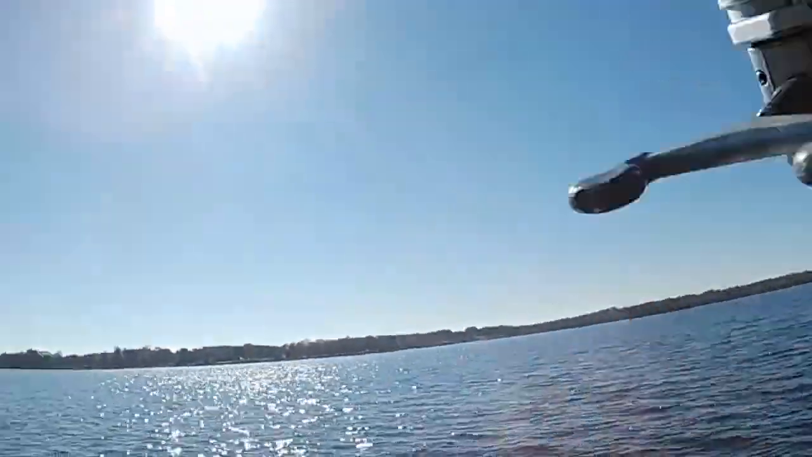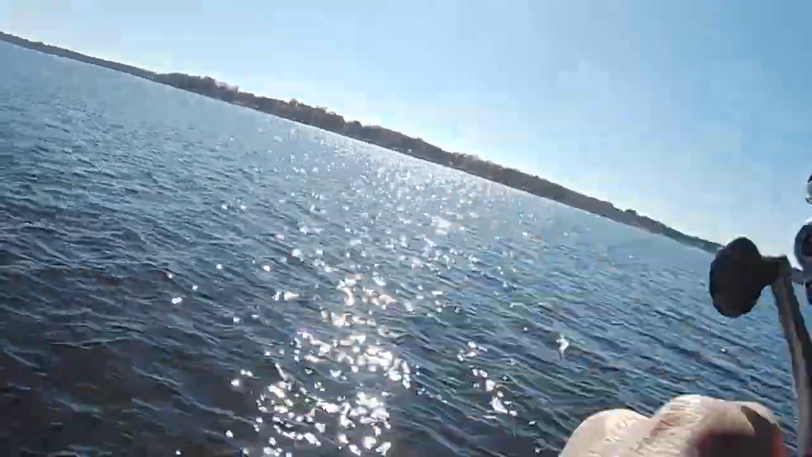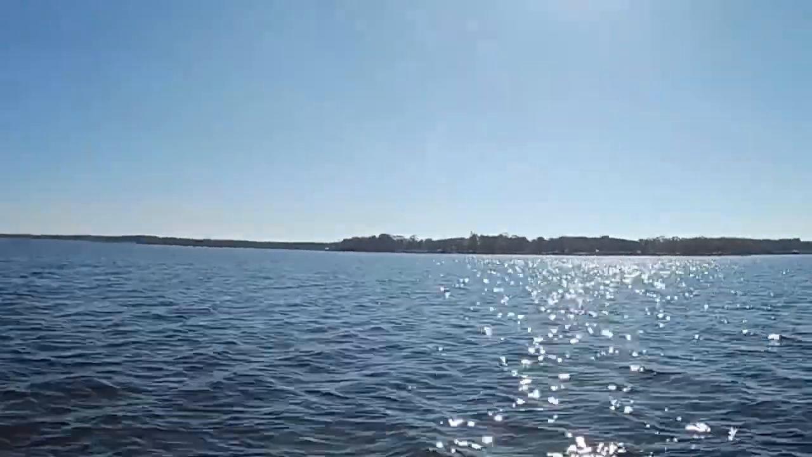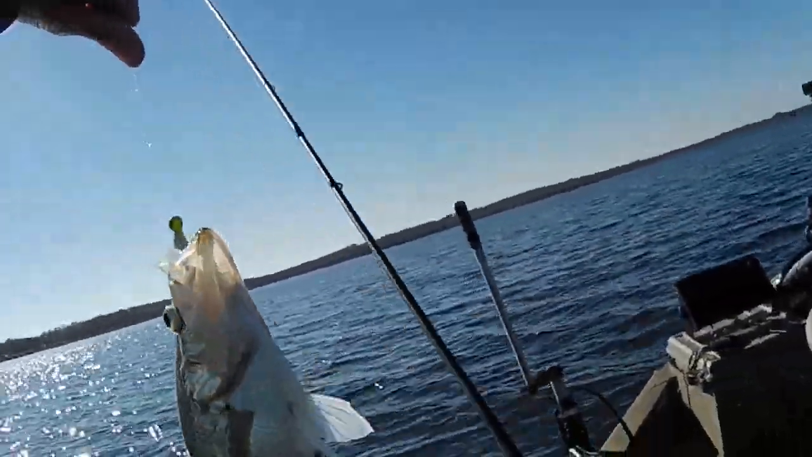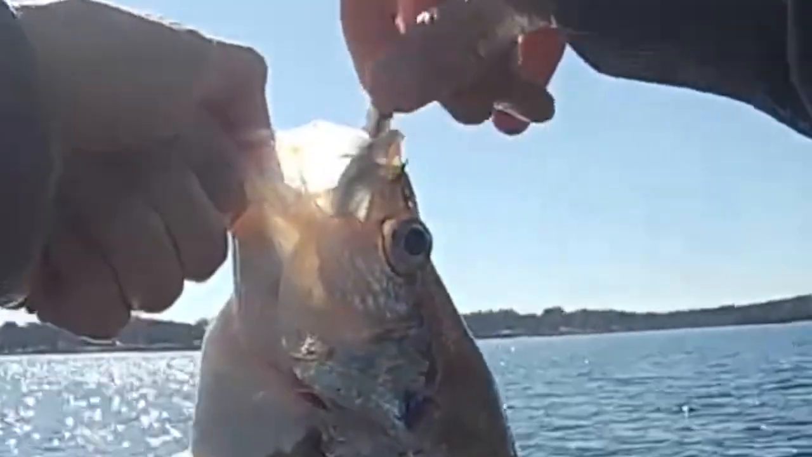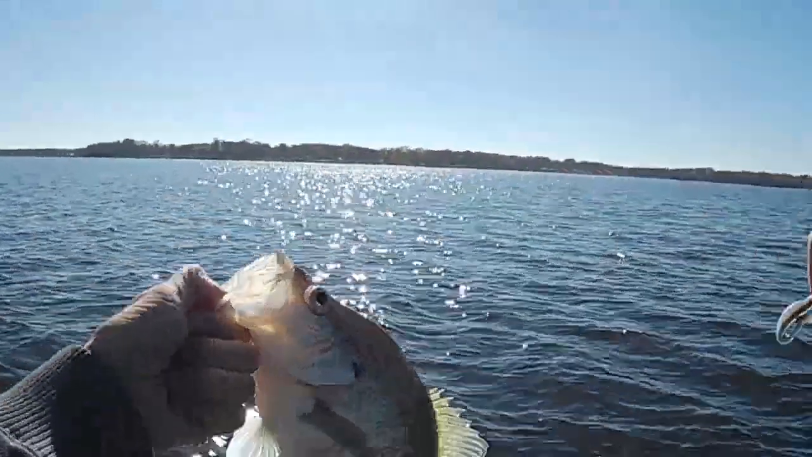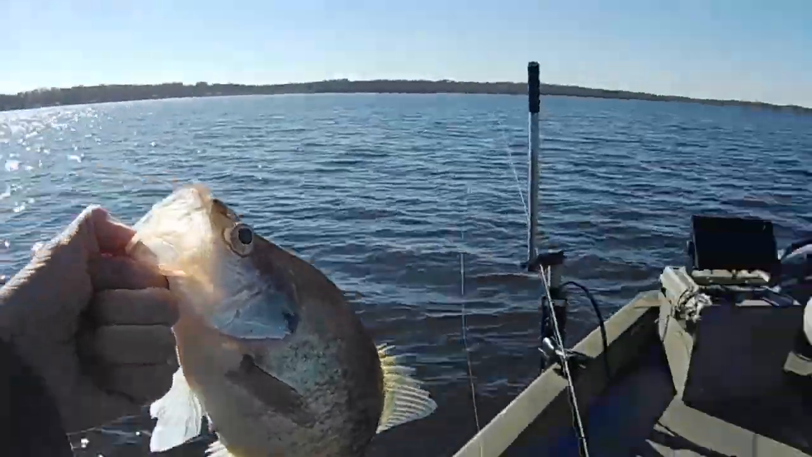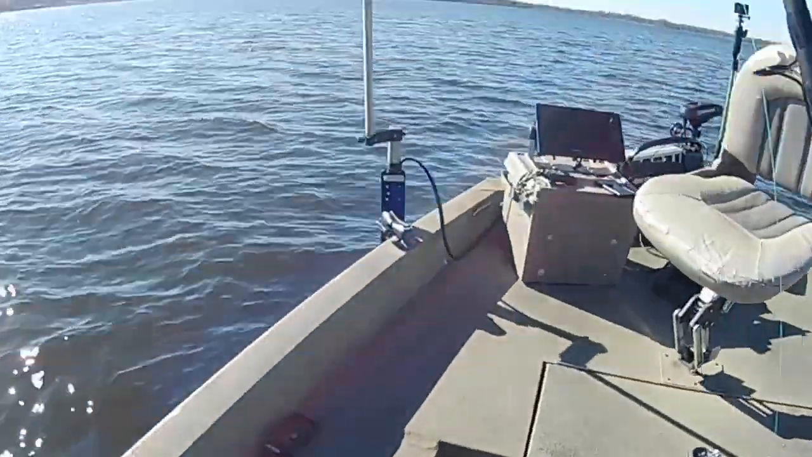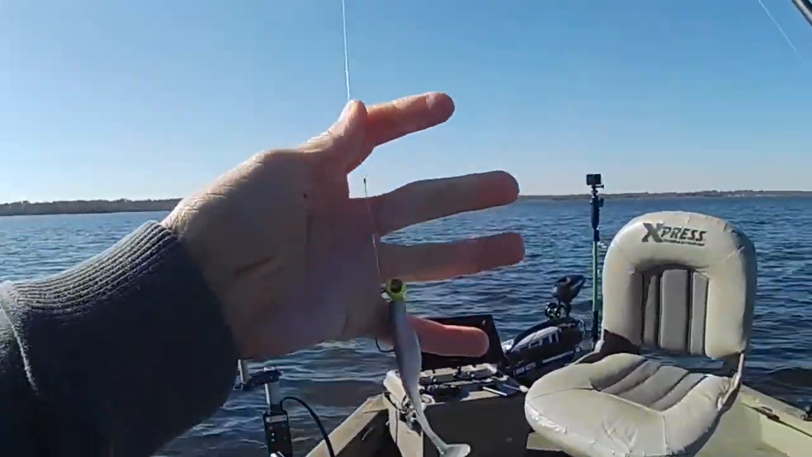I got him that time, boys. I got him. Come here, you. Come on now. There we go. Come here, girl. Oh, shoot. His eyes bugged out of his head and everything when I hit him, boy. It scared him to death. He's not quite 2 pounds, but he'll taste good in the skillet. And he bit that big old bait.